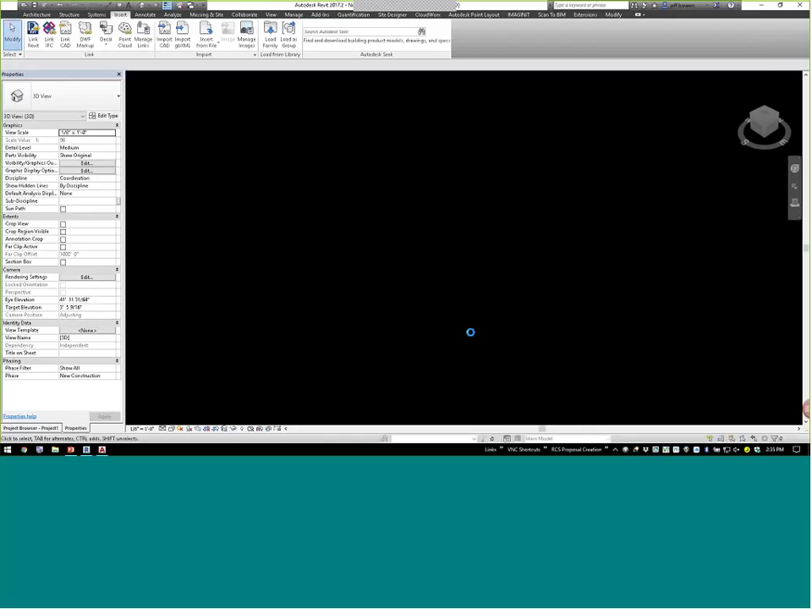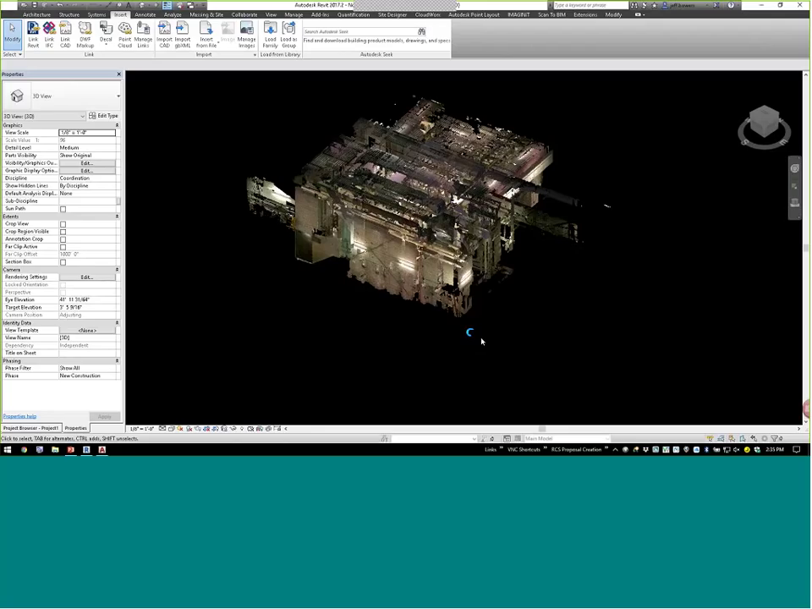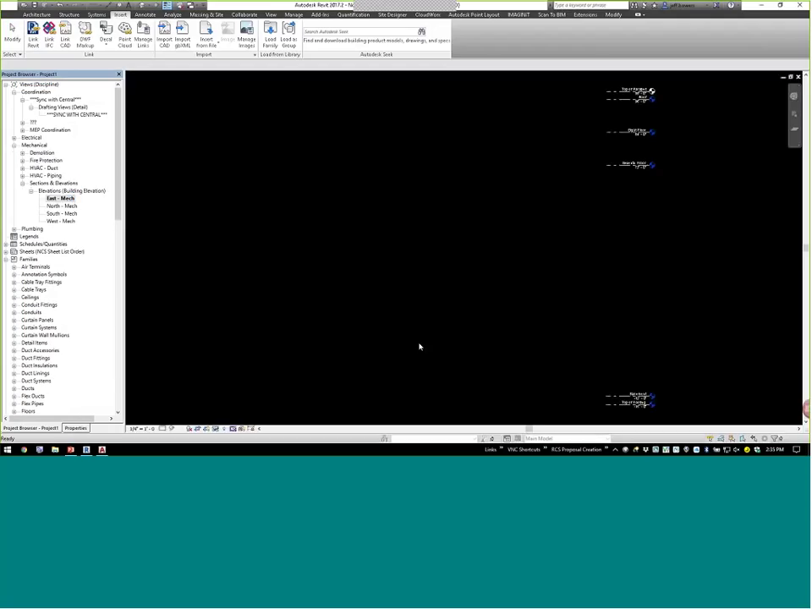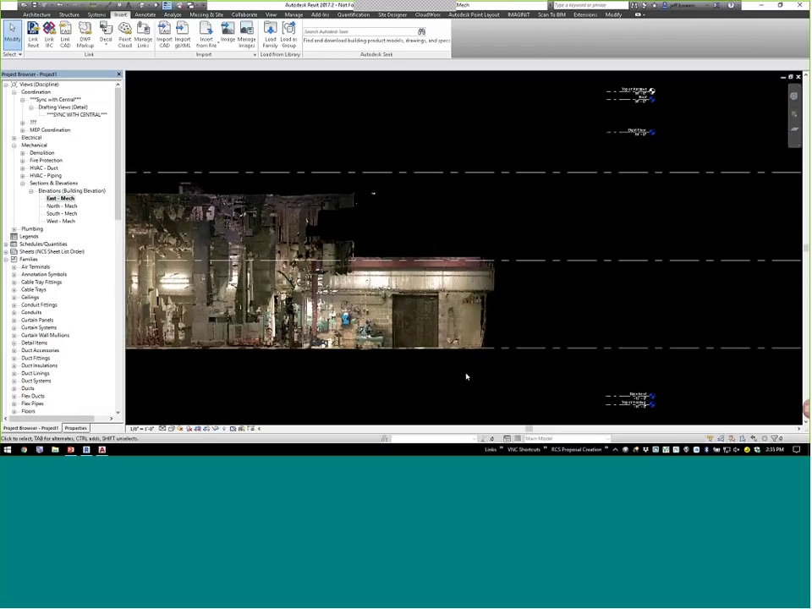We all know that Revit takes just a few minutes extra, but there we go. And if I go to an elevation view and take a look at that, because I set that base point, or I set that origin in Recap to the floor, notice that it came in where? Level 1, 0. All right.